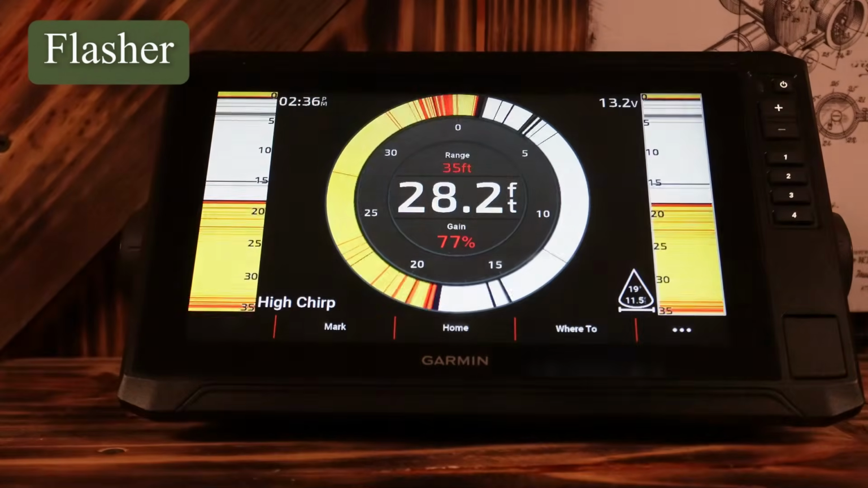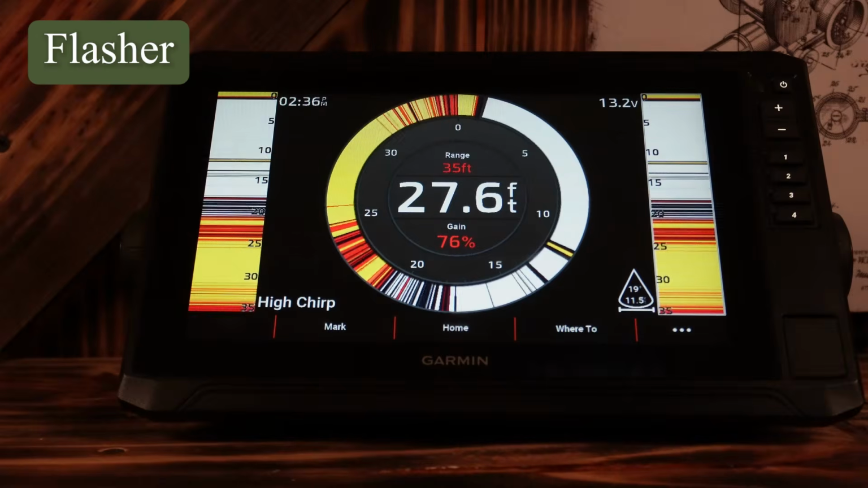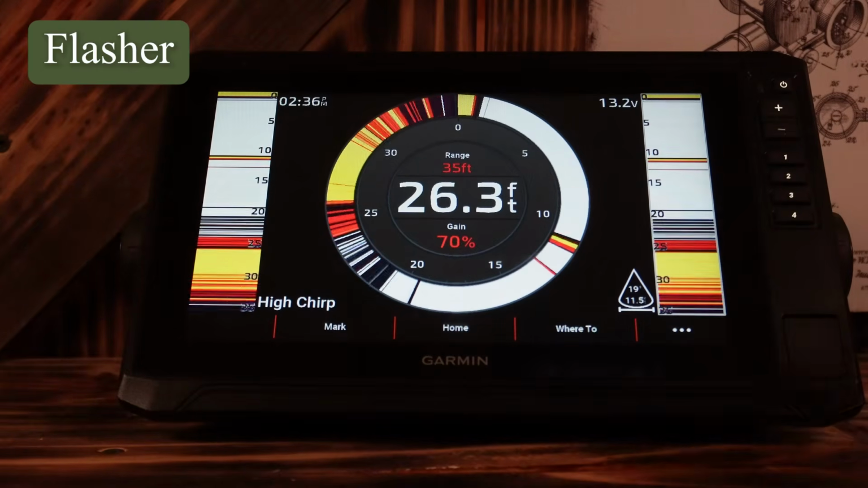Your flasher, I don't ever use a flasher. I honestly have no idea how to use a flasher. Maybe you northern guys can help me out here and tell me how to use this in the comments. But it does have the flasher option if you want to use a flasher.